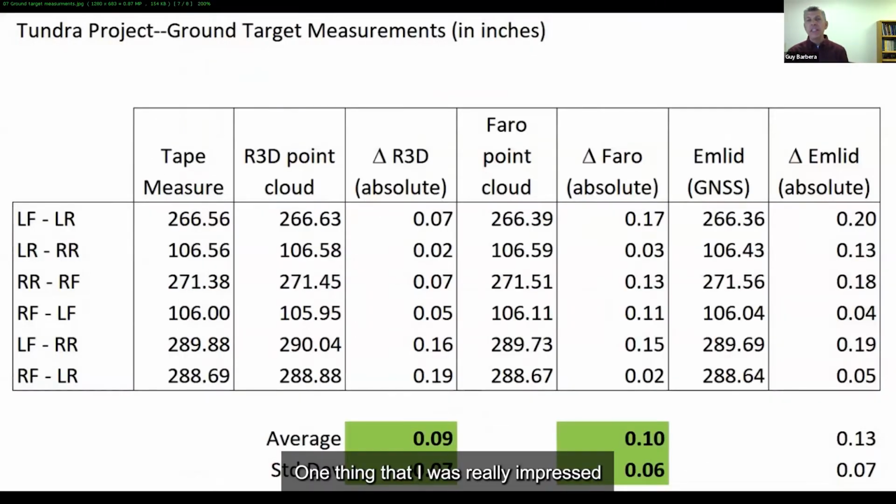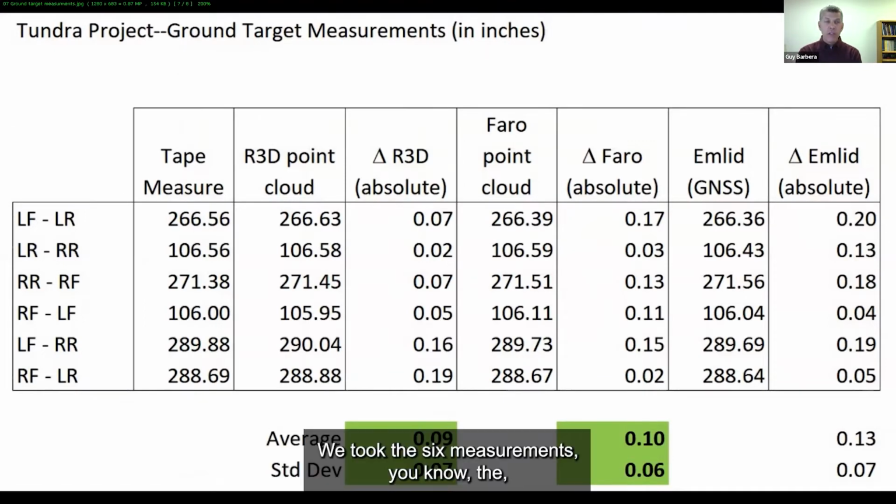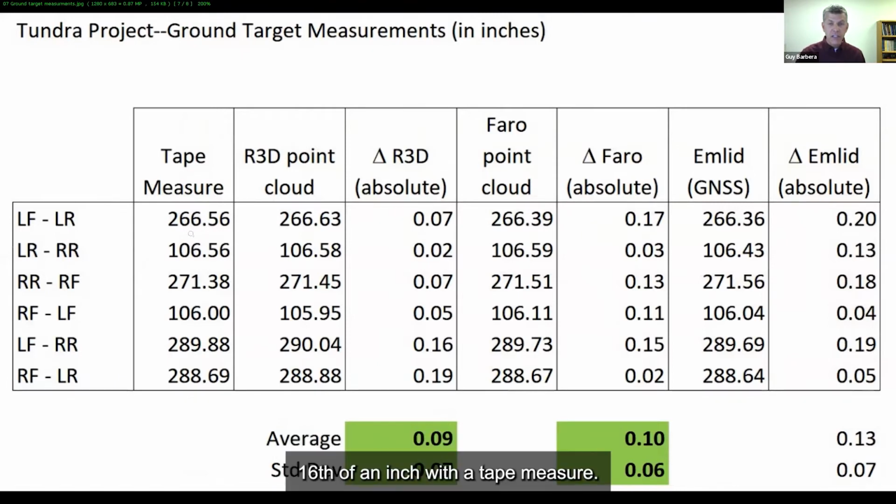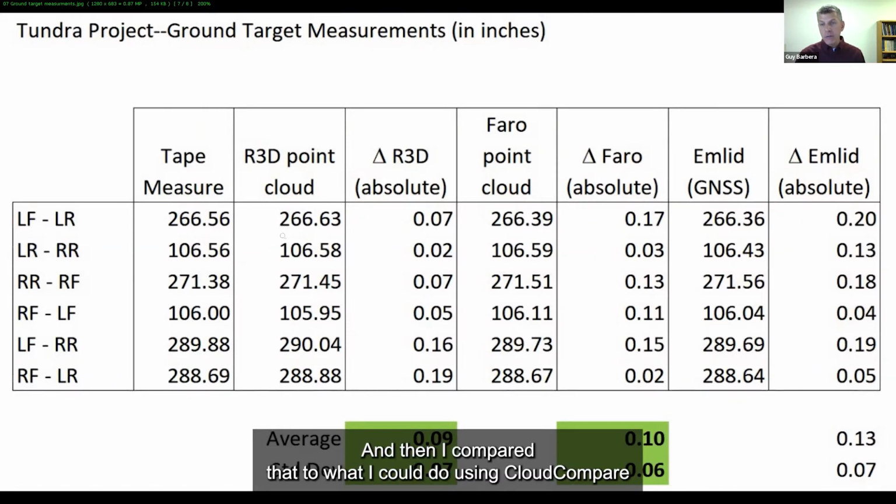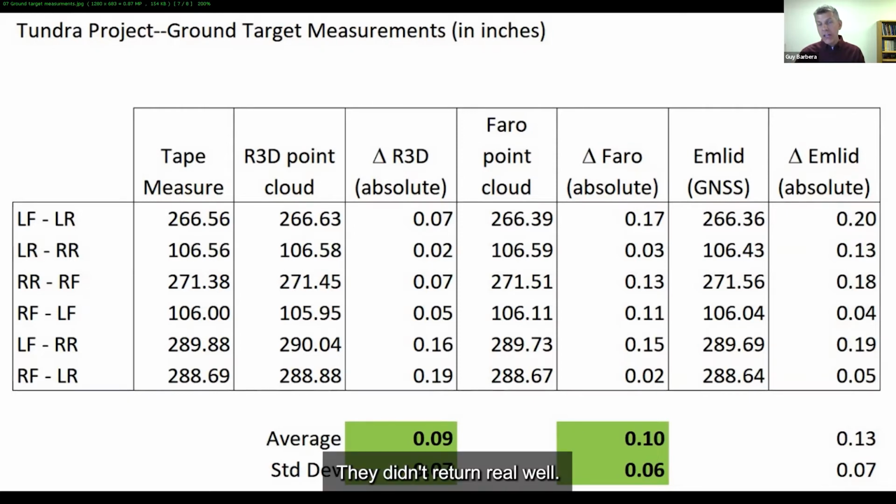One thing that I was really impressed with was I went back. We moved the pickup out of the way. We took the 6 measurements, the 4 sides of the rectangle and the 2 diagonals, with the help of a colleague, to the nearest 16th of an inch with a tape measure. And then I compared that to what I could do using CloudCompare to pick points, just like Eugene was showing you. Those targets aren't the best targets because they're black and white and shiny. They didn't return real well, but I was able to get pretty close to the center.